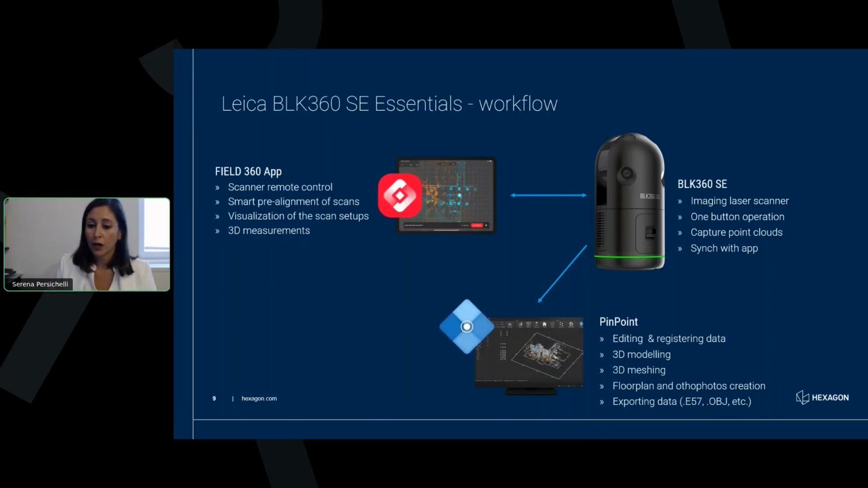As I said before, there is a pre-alignment done in the field with the Field 360 app. That means in the office you can be quite fast, and you will see later. So you will start with the transferring of data. Keep in mind that the entire process is optimized in a way that every component of the package will work seamlessly together. So downloading your data from the BLK360 SE to Pinpoint is extremely easy.